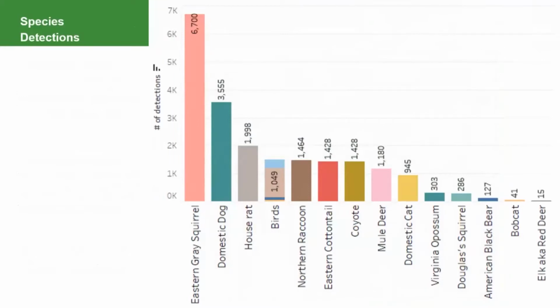And we have had really great success since early 2019 with these cameras that we've put out. And this is just a histogram of the number of detections of the different species that we have seen on our camera traps. Everything from squirrels down to coyotes right there in the middle, kind of a middle detected animal, and then down to even bobcats and black bears.